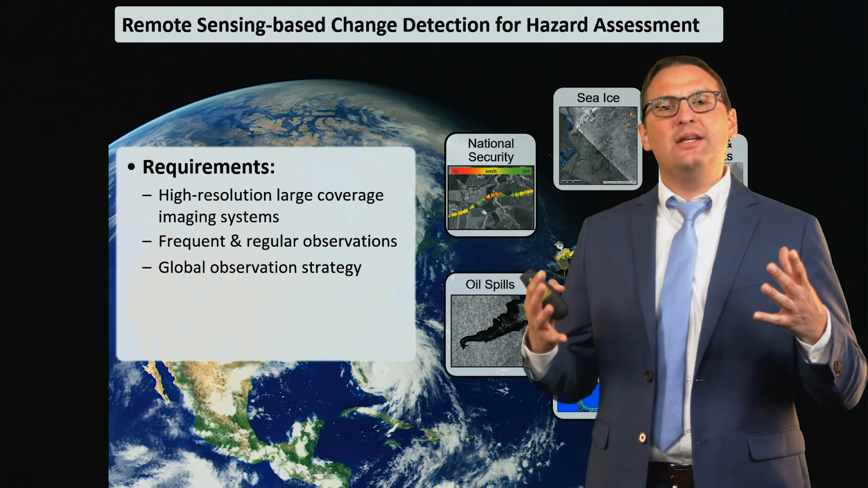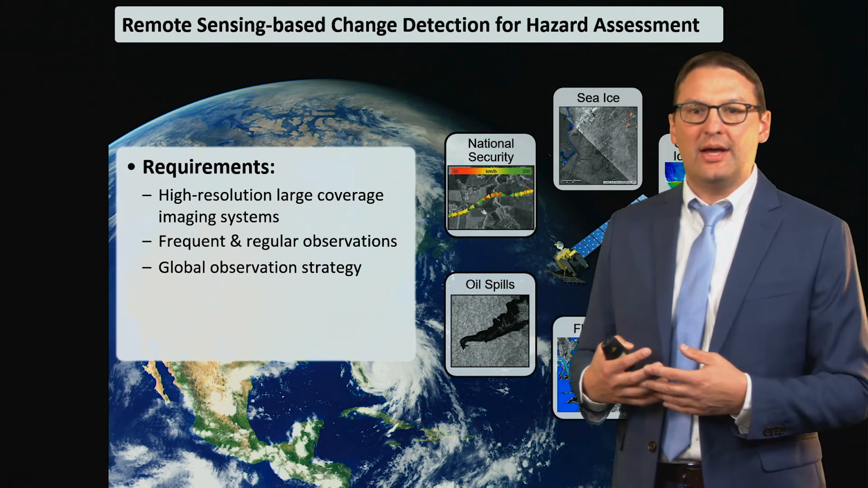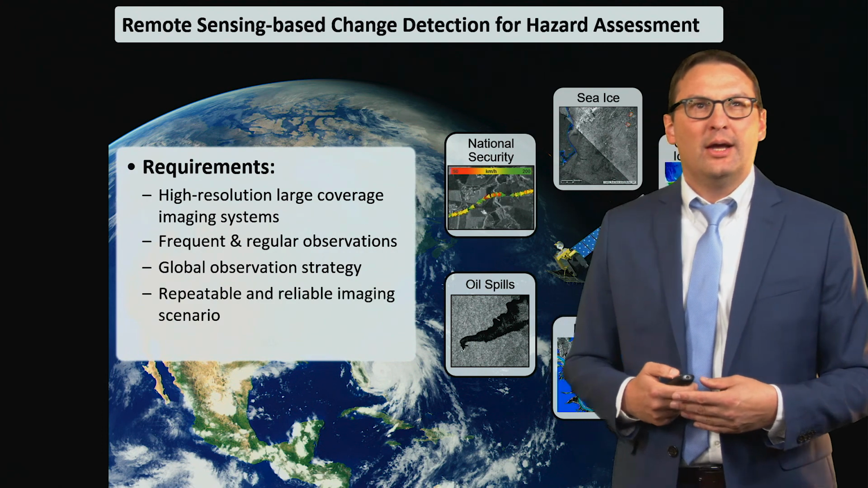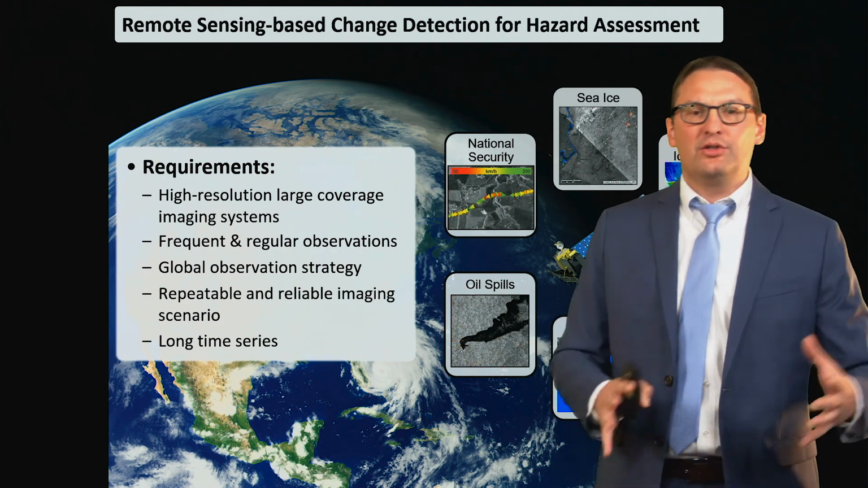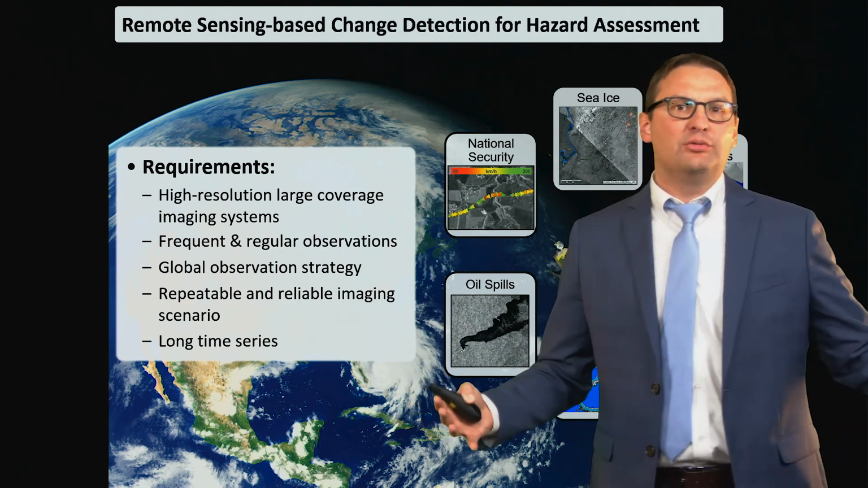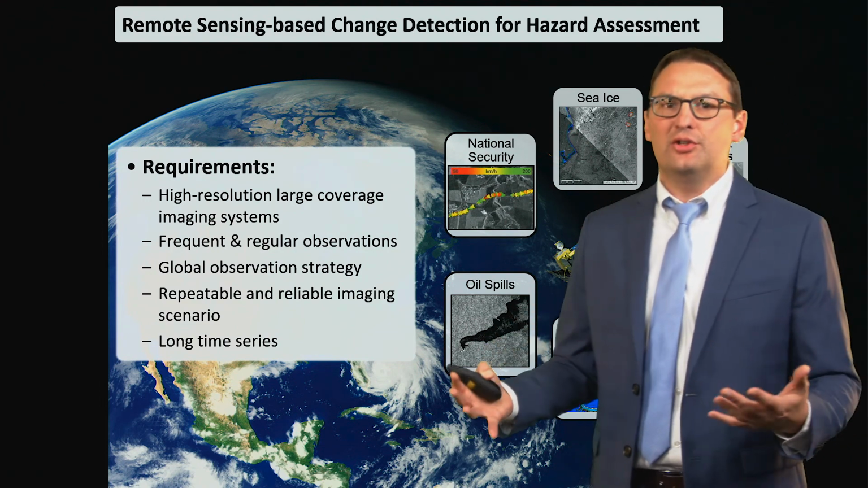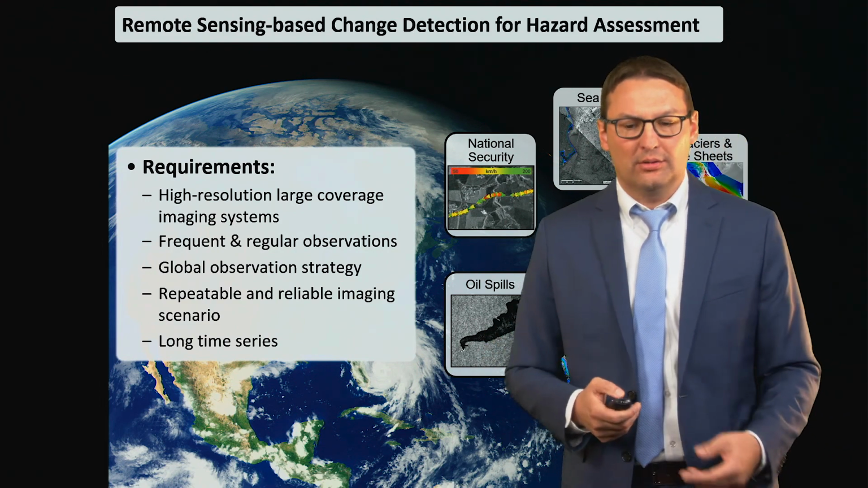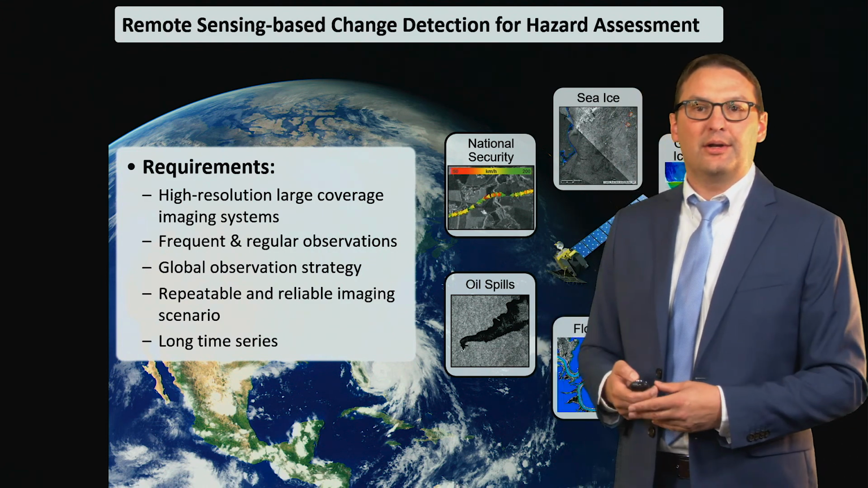You want, ideally, because, of course, hazards happen everywhere, you want the sensor to have a global observation strategy. And in the end, you want to be able to utilize very long time series. Because you might want to compare the state of the environment now to the state of the environment 10 years ago to assess changes in hazard likelihoods in a certain area.